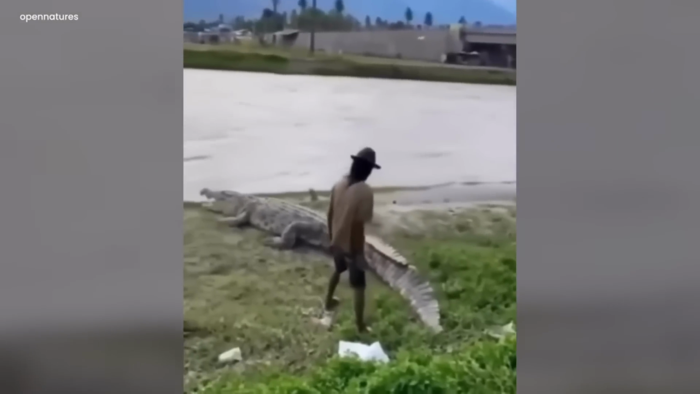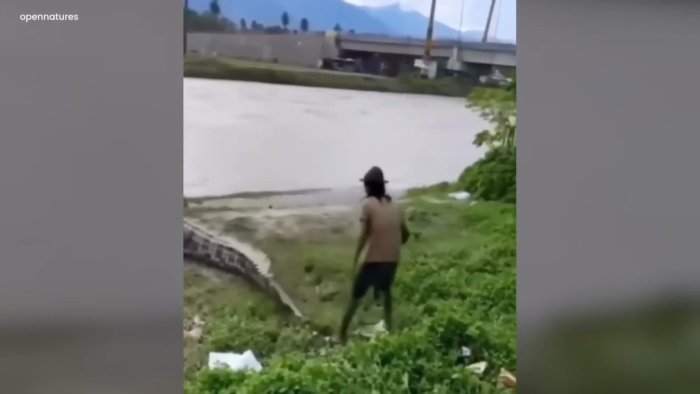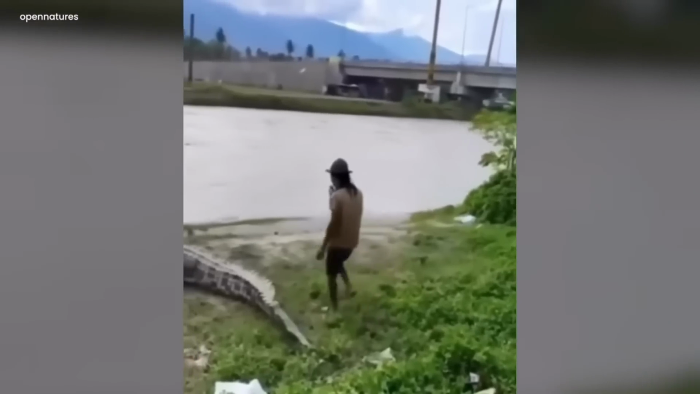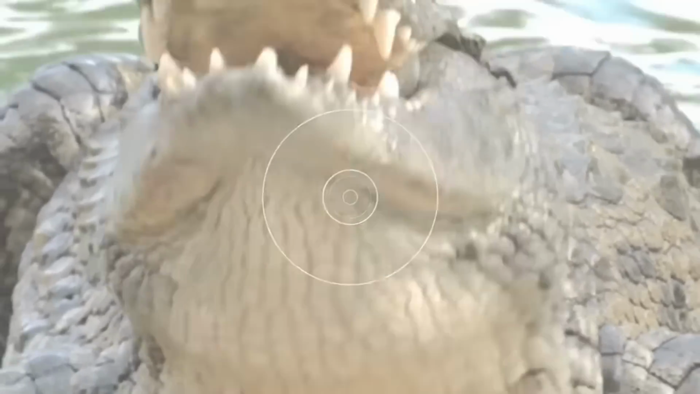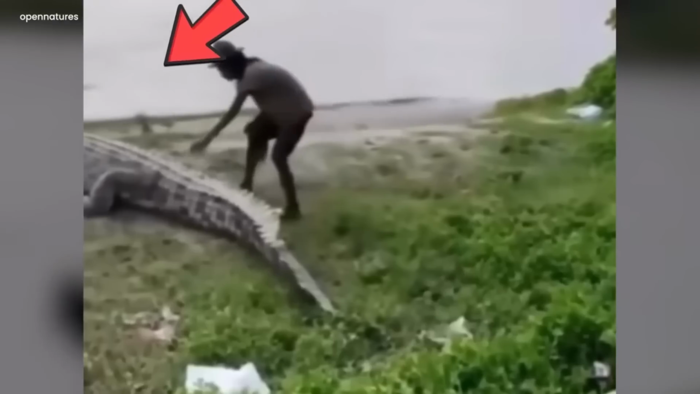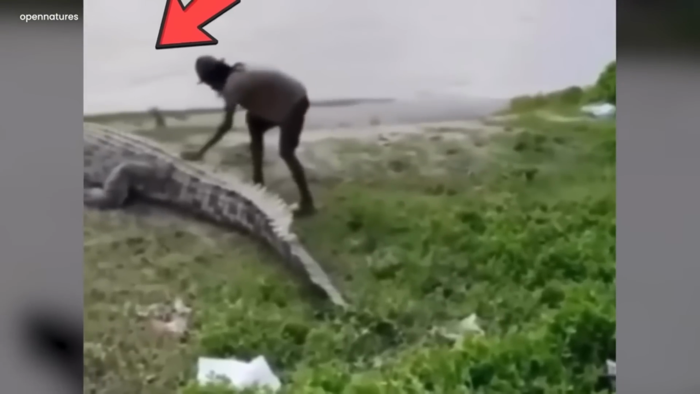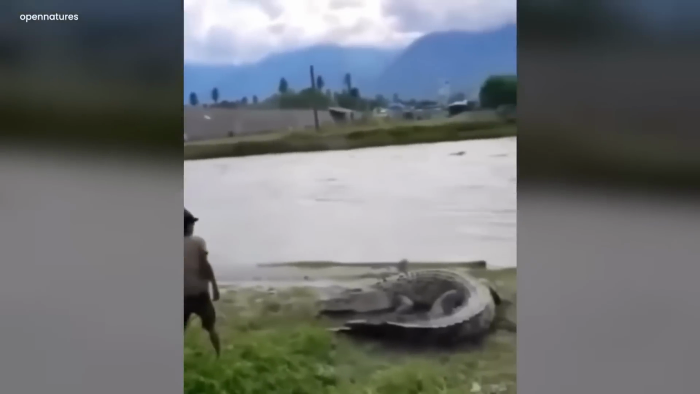The fearless man didn't stop there. He patted that vicious crocodile, who could have swallowed the man in a single bite. A similar thing happened when the man started patting his back. The crocodile shifted his head, opened his mouth wide apart, and attacked the man. Luckily, the man managed to escape from the nerve-wracking situation.